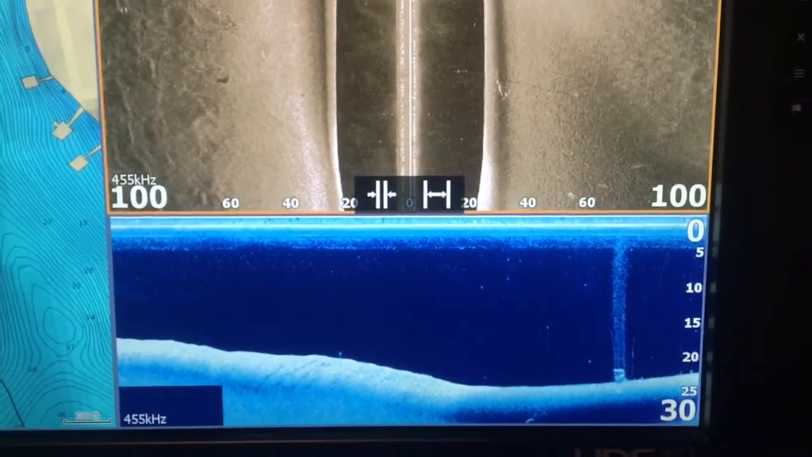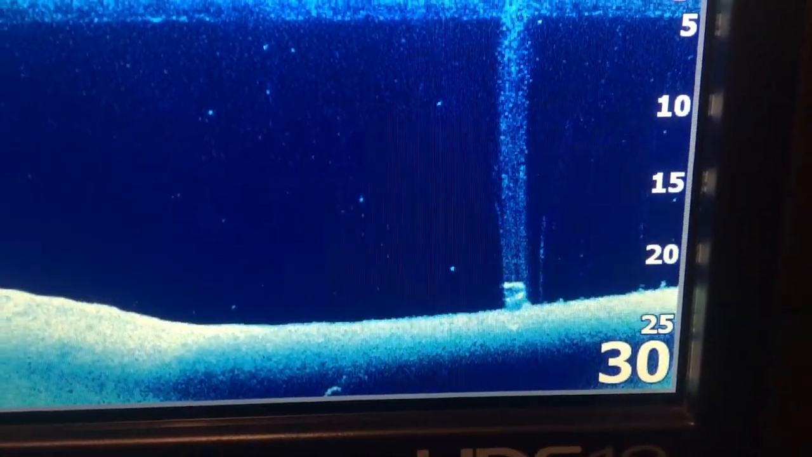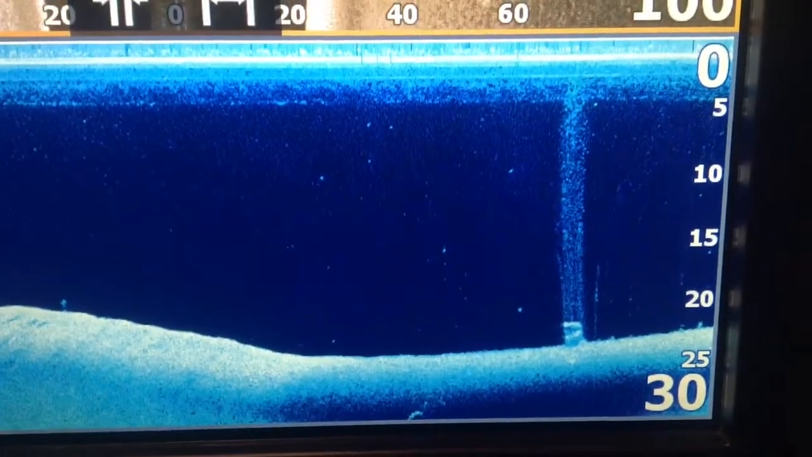It almost looks like an old whale on the bottom, because there looks like there's bubbles coming out of it. It looks like an old whale, and there's air bubbles coming up. I thought that was really neat.